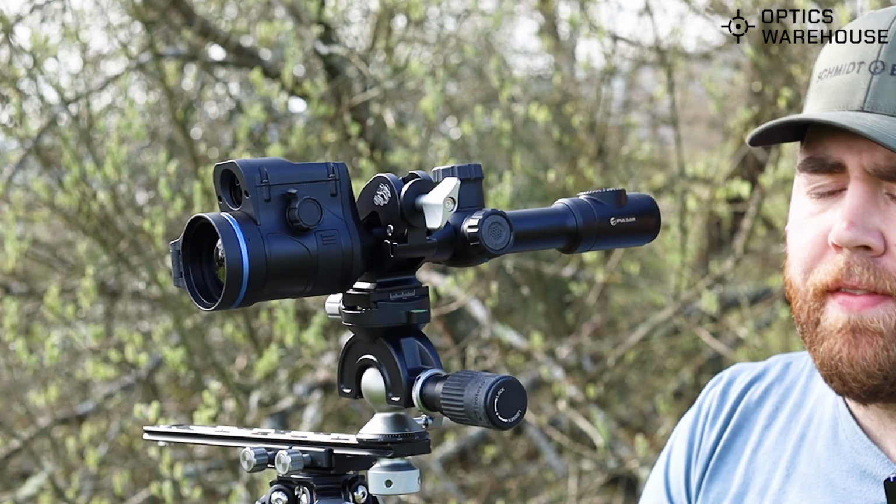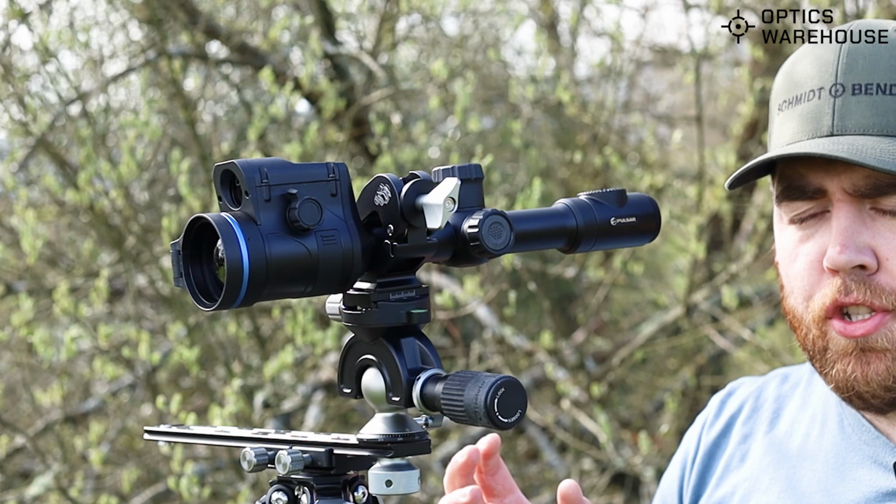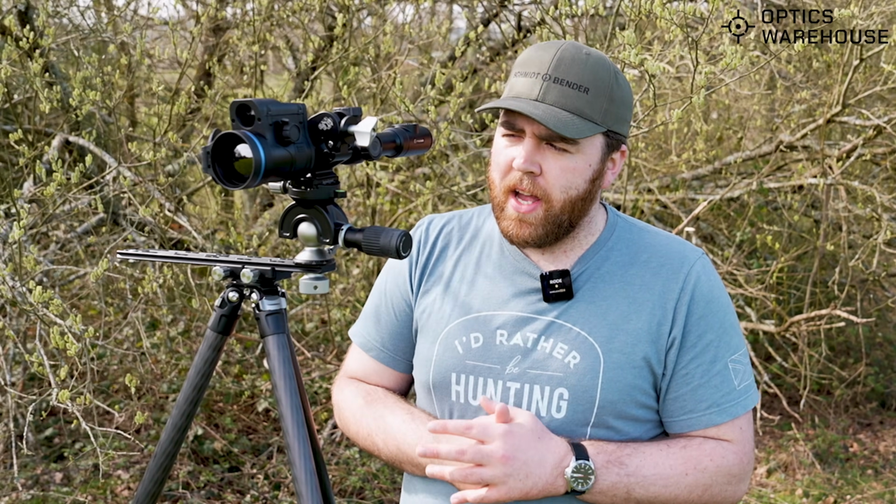This time I've got the Pulsar THERMION XP50 Pro LRF. So, a quick rundown of this scope. 640 sensor, 640 by 480, so good resolution. Starting at a 2x base mag, nice wide field of view, but also enough to see what you're shooting at as well. 30mm base tube as standard.